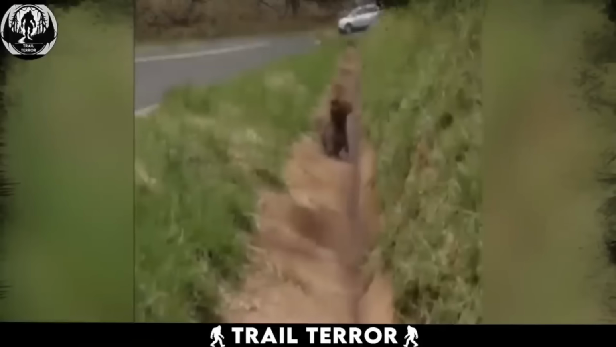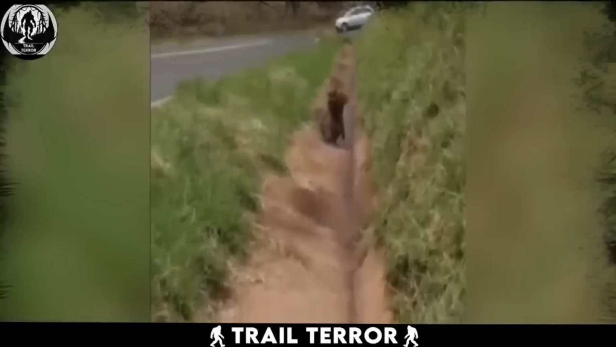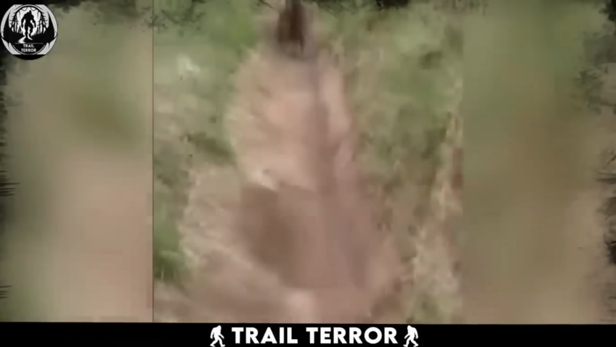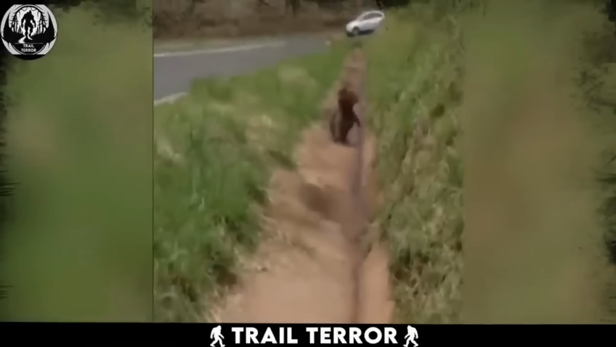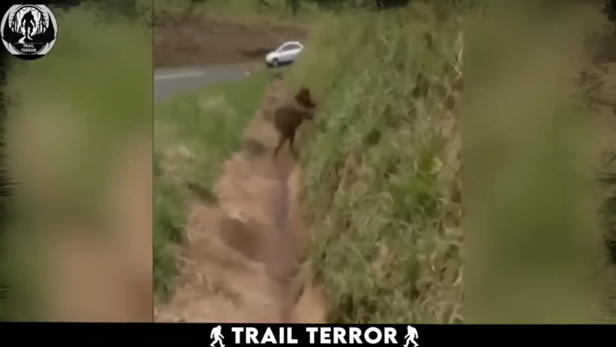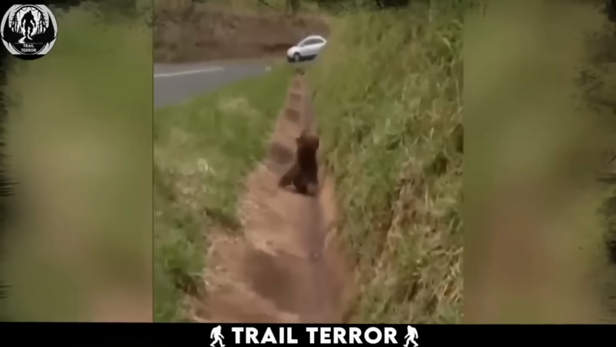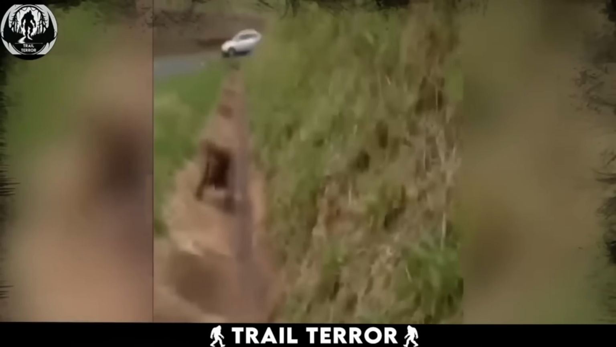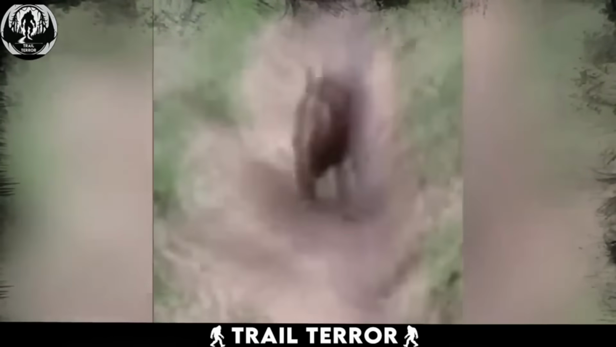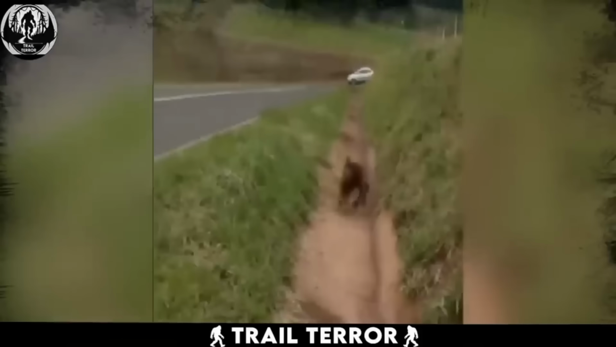We can see someone filming some sort of animal in a ditch that is approaching. The person filming is backing away as the creature is approaching. At first glance, one might be inclined to believe that the approaching creature is a bear cub, given its initial size and the cautious retreat of the person behind the camera. However, as the lens focuses and the animal turns to reveal its profile, we quickly see that this is not